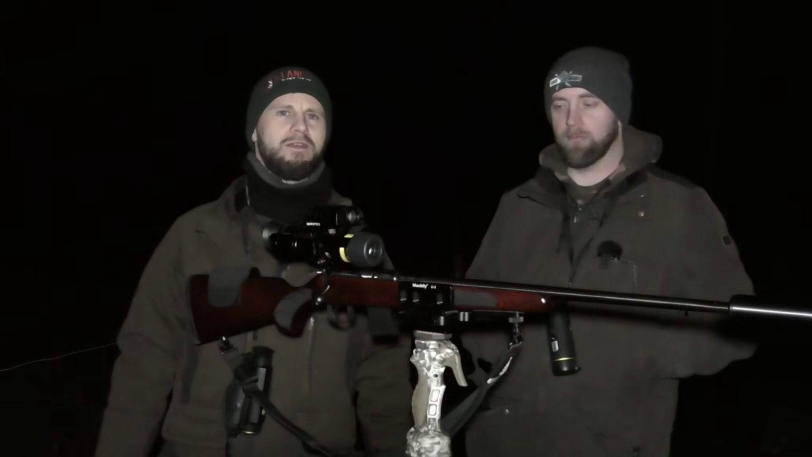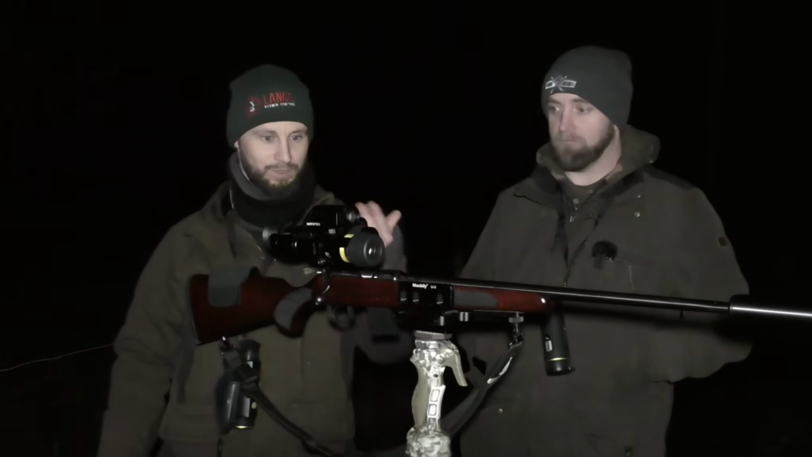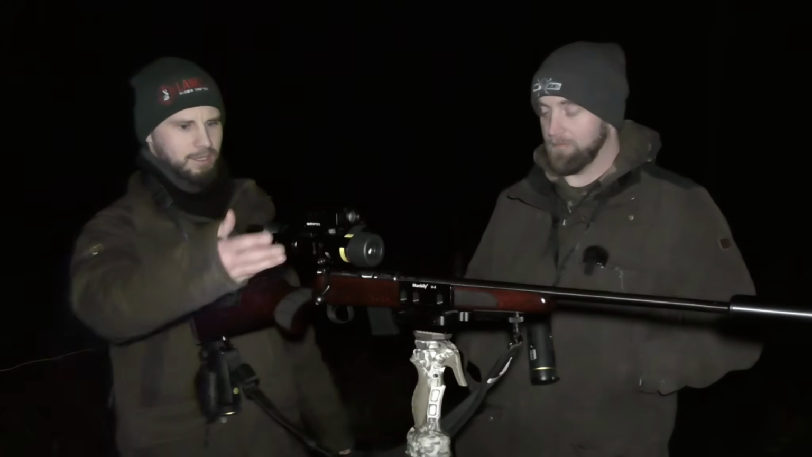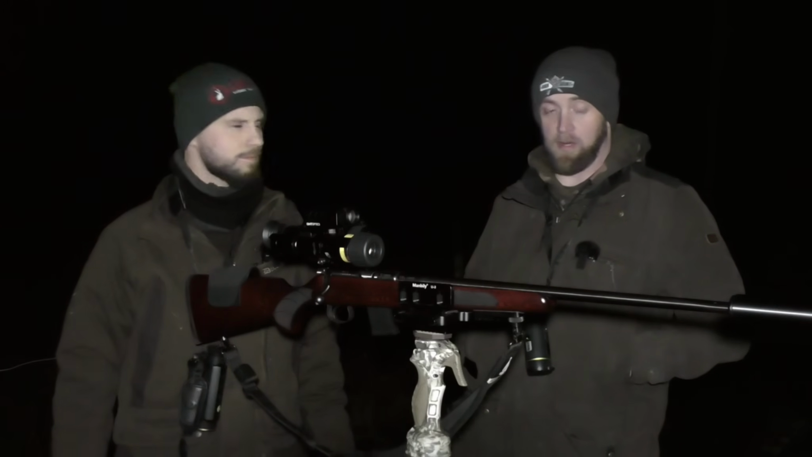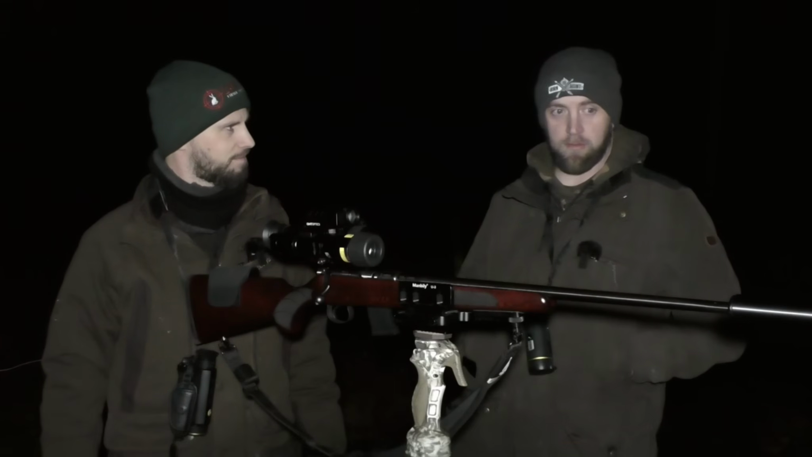That's another evening done on the rabbits. Lofty managed to bag quite a decent amount. Using the 17 HMR with a Thermite on top. Picture thermals, Solaris, Kydex cheek riser at the back. Quite a lot of equipment that we're using. As you've probably seen, absolutely smashed it out the gate. How do you like shooting this? Top notch.